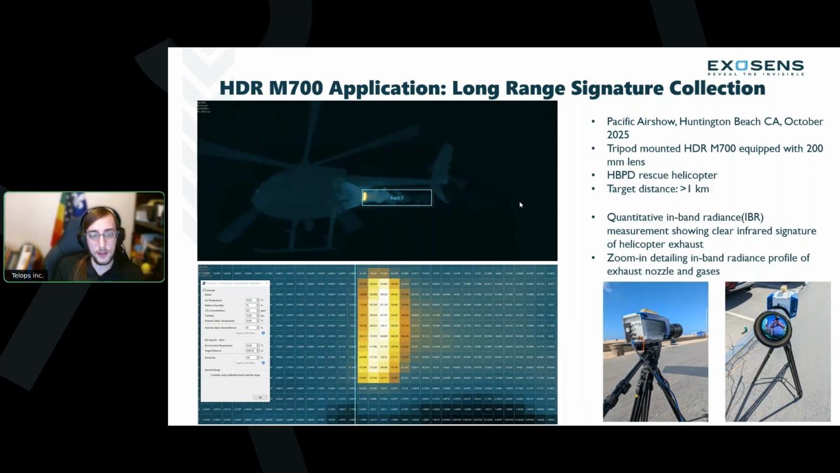And as well as the hot temperature exhaust vent, we can see that tail, that hot gas exhaust as it gets back towards ambient temperature by the tail of the helicopter there. So truly impressive stuff. And you have the flexibility and the data quality, the quantitative fidelity to pull all of the data and information that you need here.